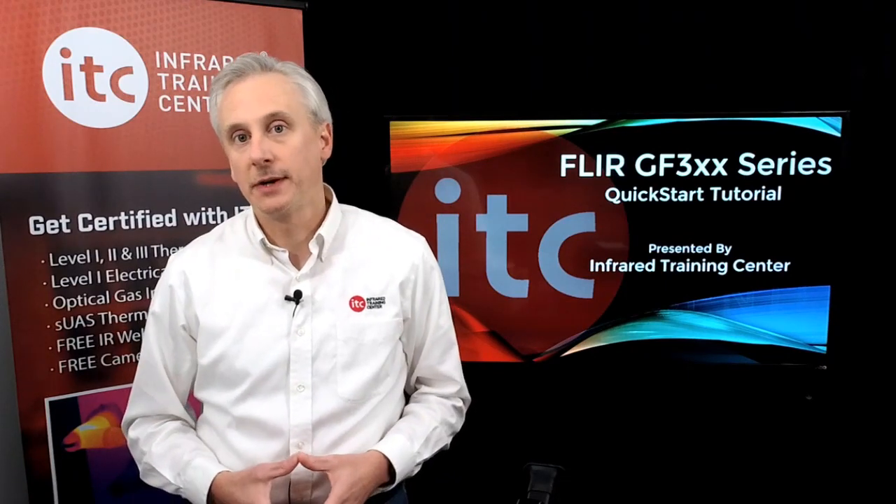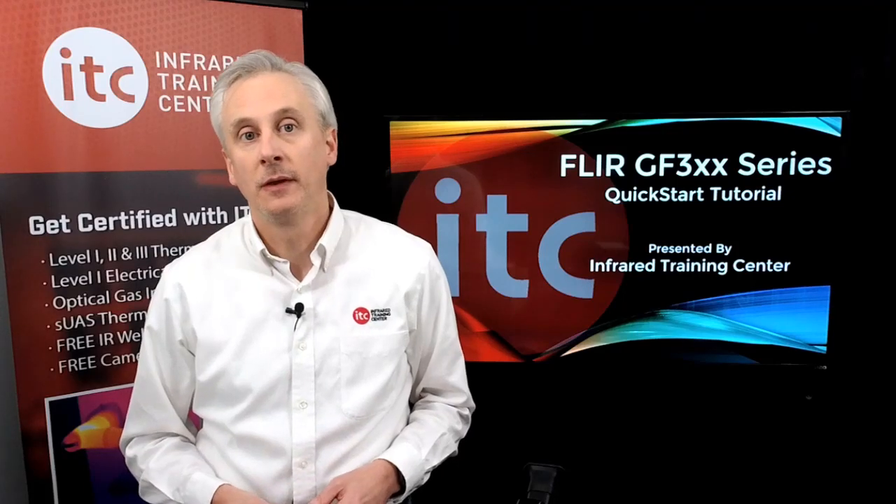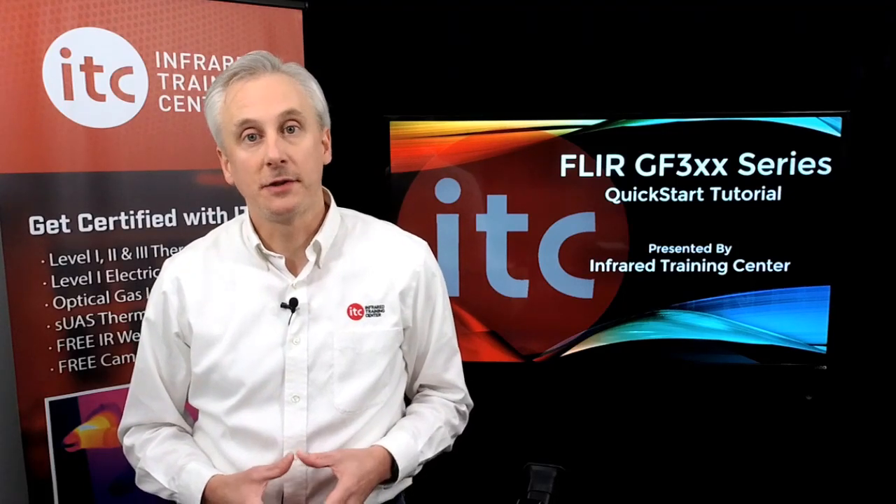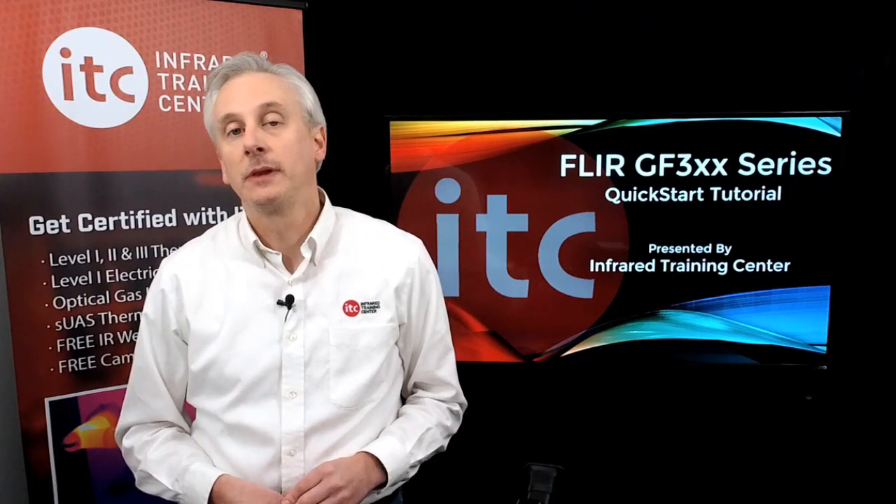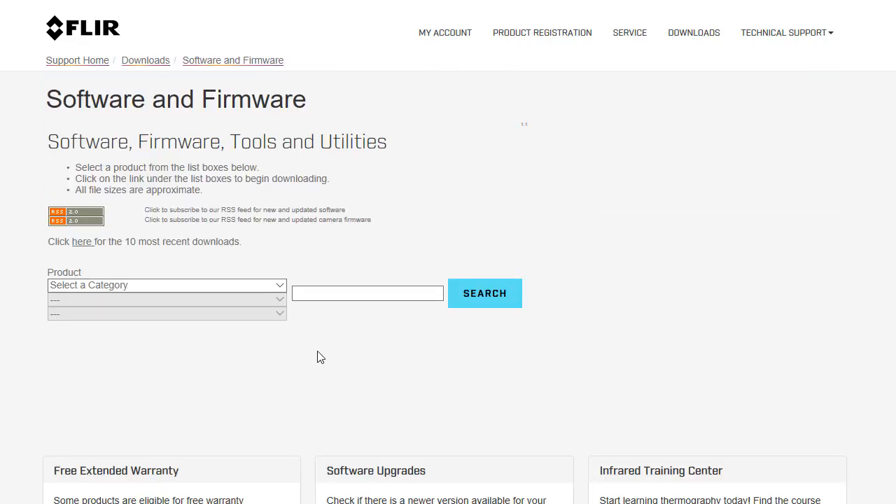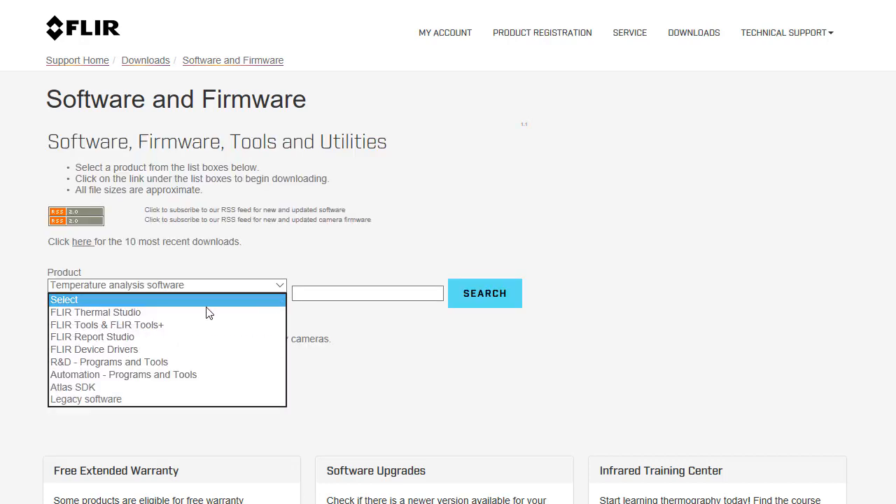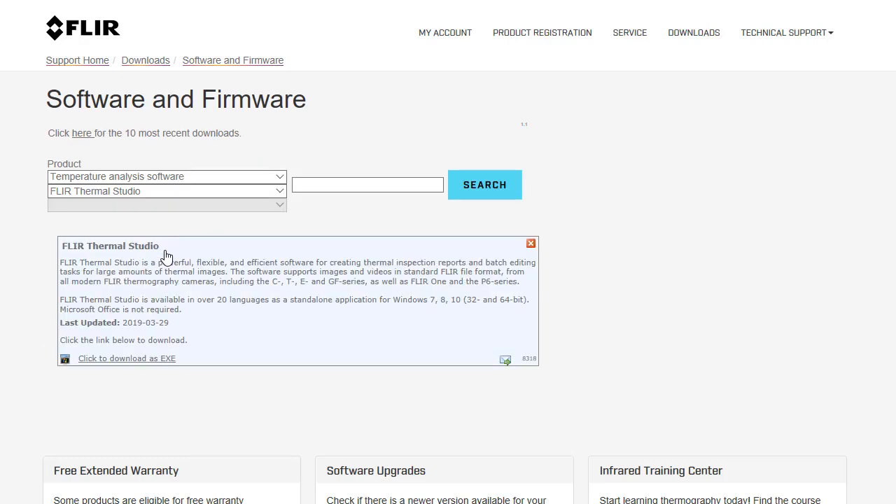Support Center is also where you can download the FLIR software, such as FLIR Tools and Thermal Studio. The software can be used for analyzing thermal images, videos, and for creating inspection reports. To download any of the products, click Software and SDKs from the home page. From the product list, select Temperature Analysis Software. Then, from the next menu, choose the product you wish to download. Most products have an EXE installer, which can be easily run from the web page.